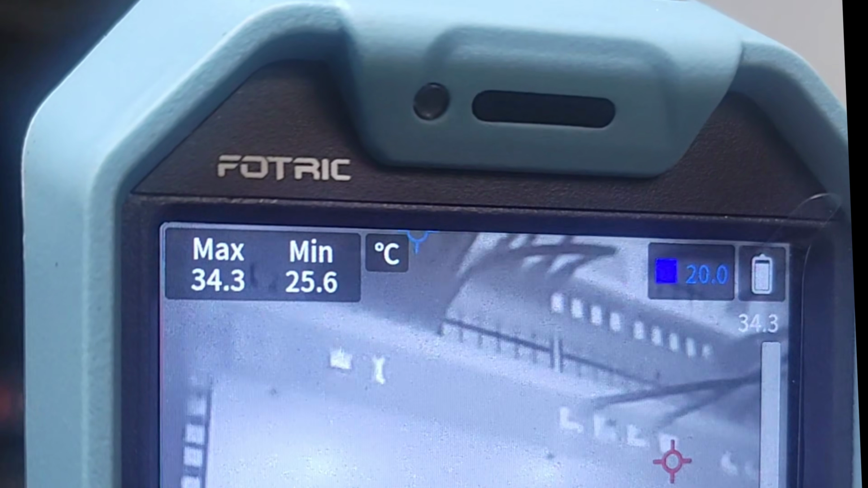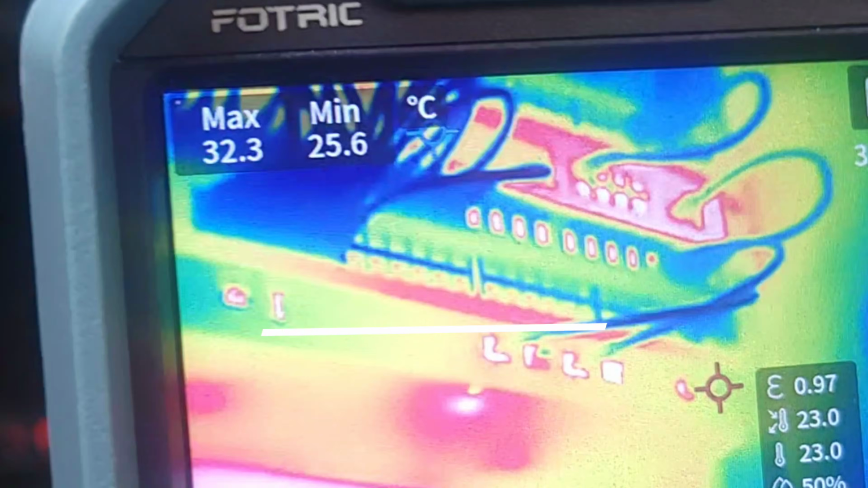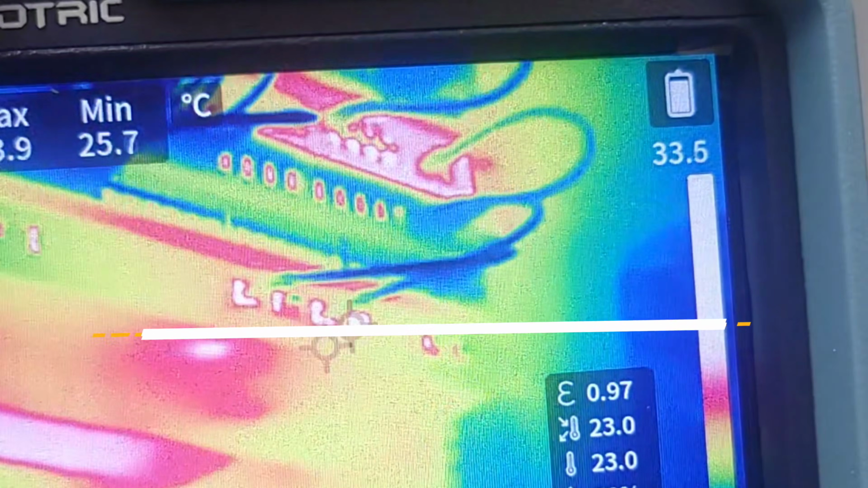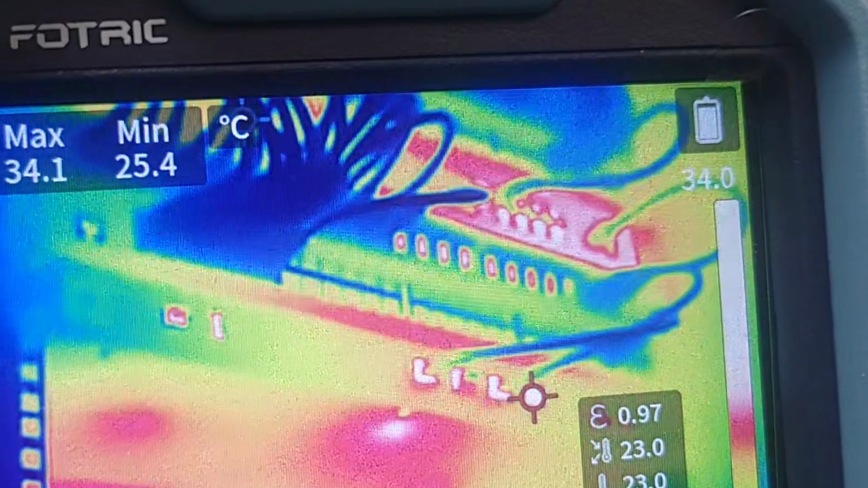And comparing this to some of those 12 micron cameras, you might notice slightly less fine detail, but what you gain is actual stability in your readings.